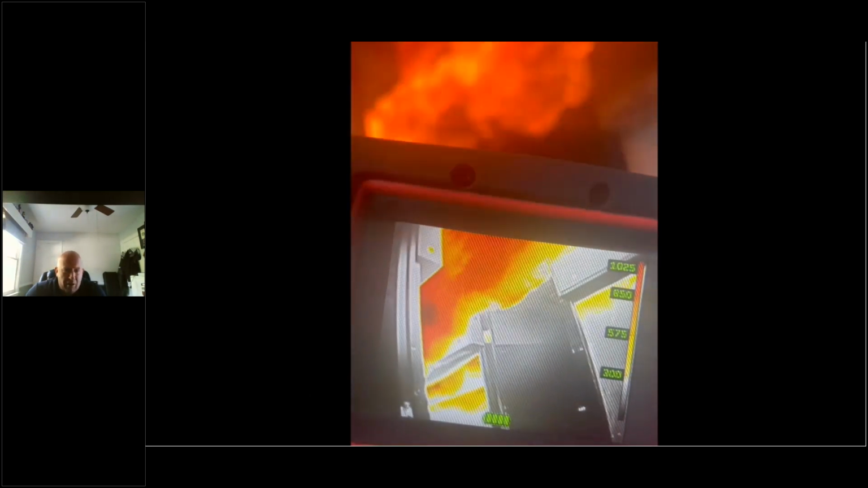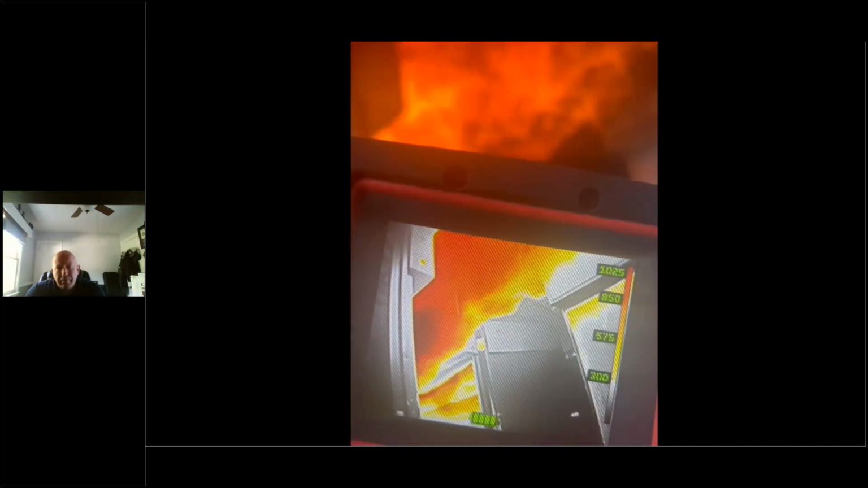Check this out. Colorization, convection currents, firefighters still visible. Fire rolling across the ceiling, high heat, still see down low with the camera. Good field of view.